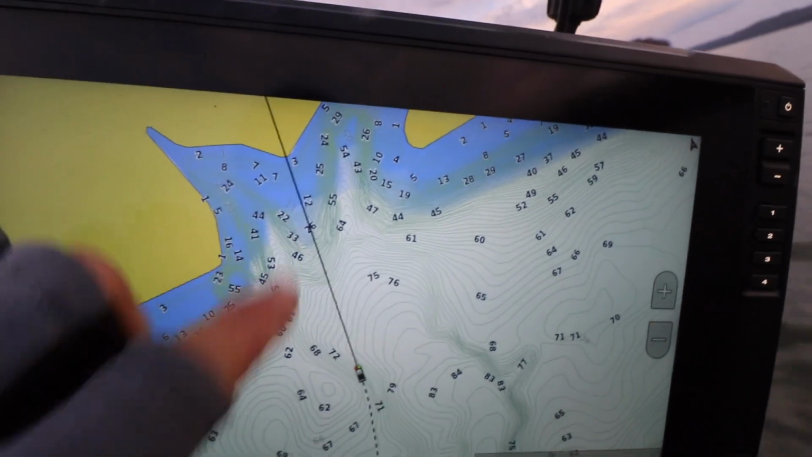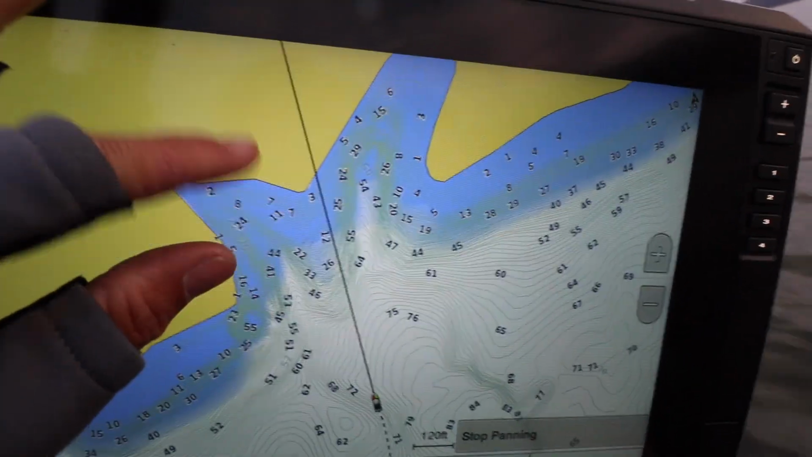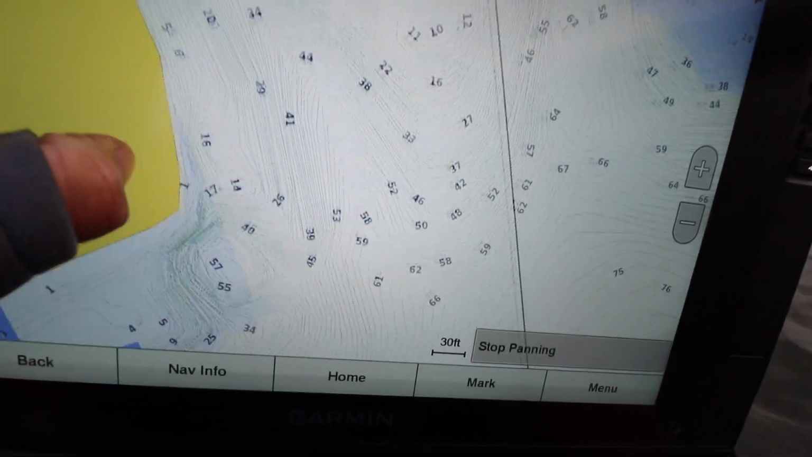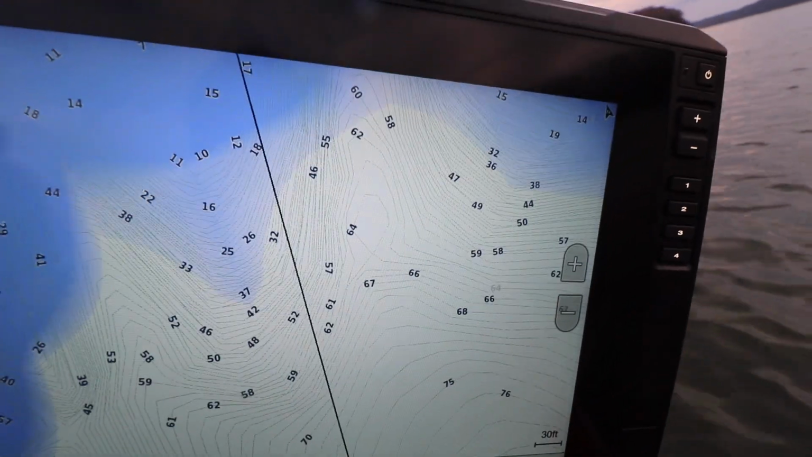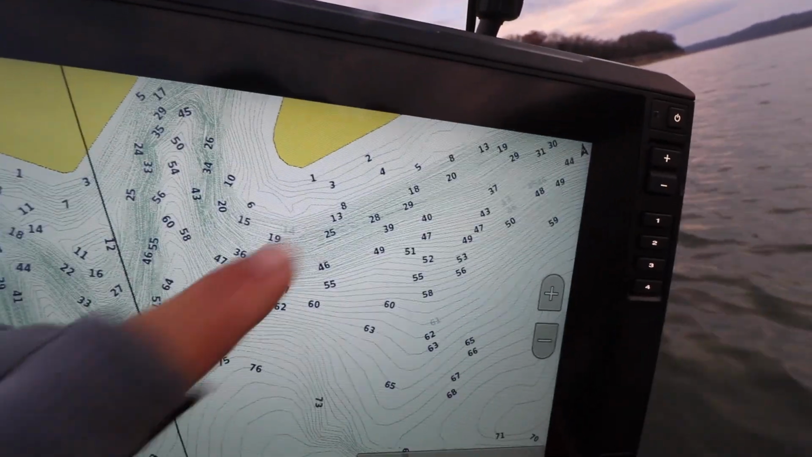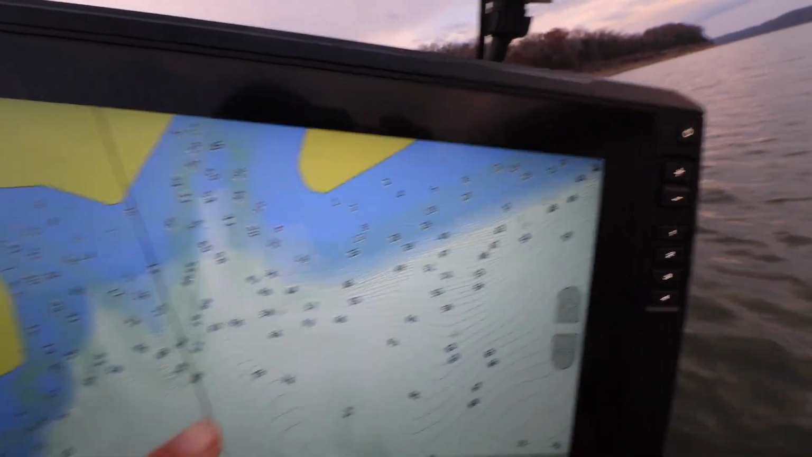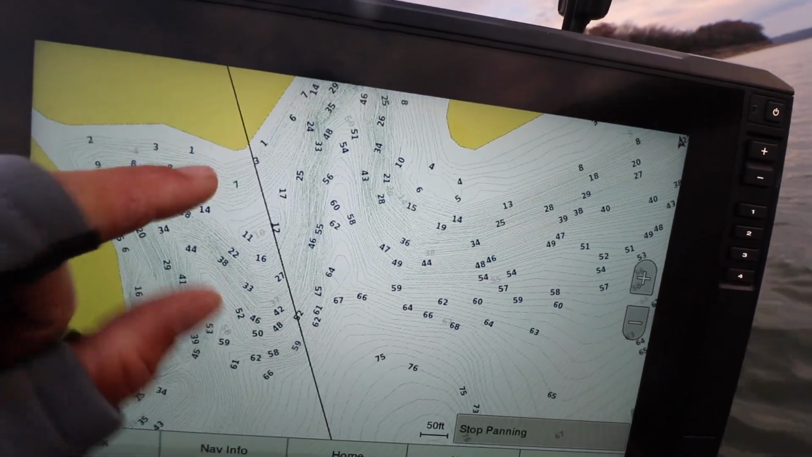Okay, guys, right here is another prime example of a point we're looking at, and what I'm looking for to find these fish. You got a couple steeper points. It looks like the creek channel cuts right up against this one. We'll check that out, that little dip. And then on this point, it's more rounded, which sometimes they get on the rounded edge. But typically these long ones, this is a secondary that comes out all the way to main lake.